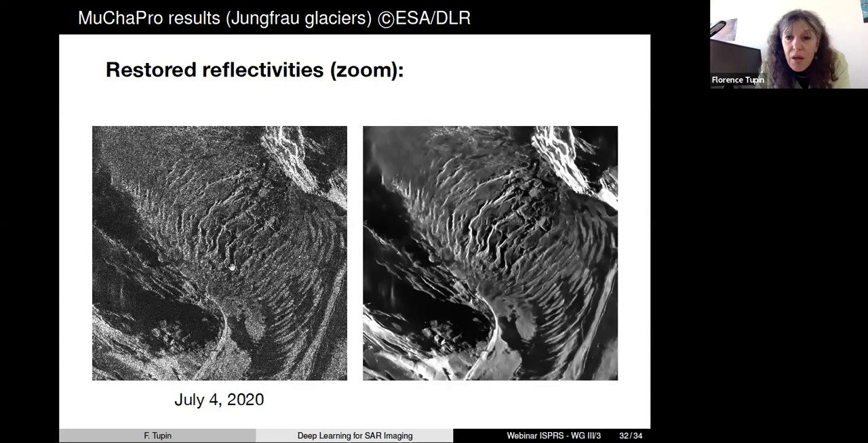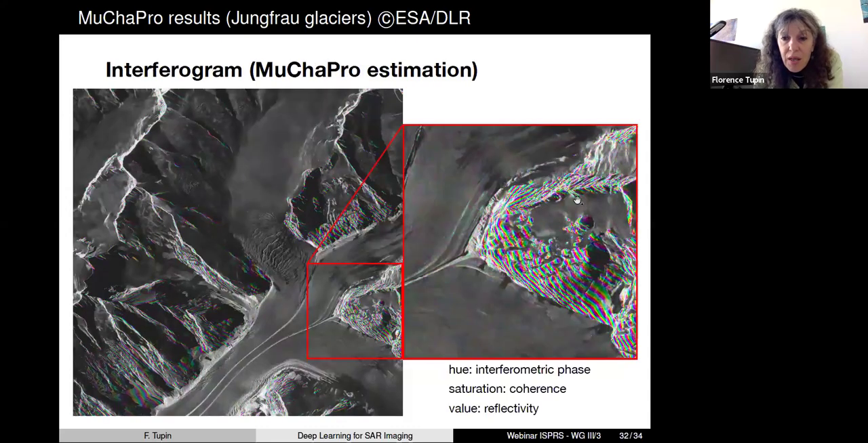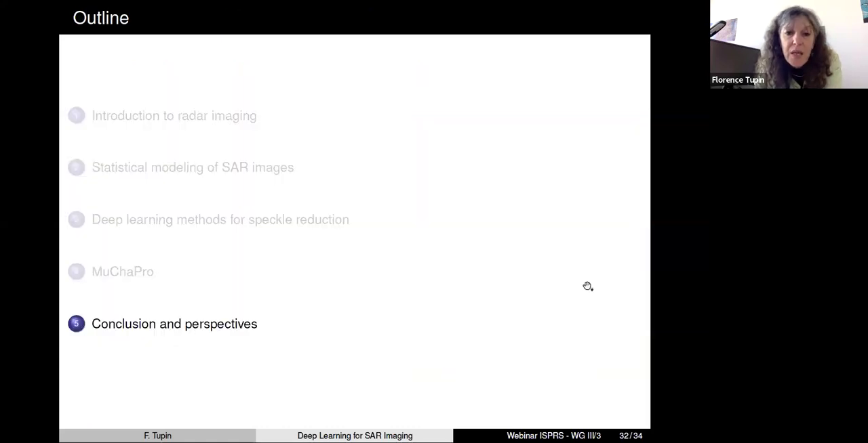You can also have a look at this zoom image. Again, you have a strong speckle reduction, but at the same time, a good preservation of the different details that you have in the image. Here is the other date, and here is the interferogram, and you see that you have mostly an enhancement of the interferometric signal, with a good restoration of the interferometric phase.